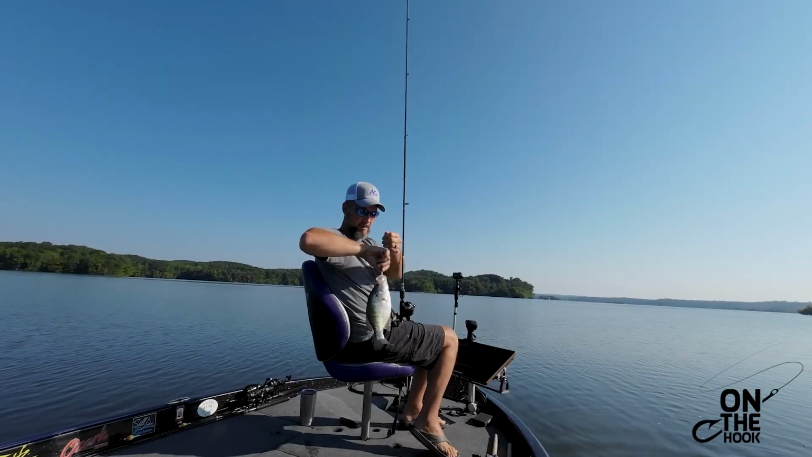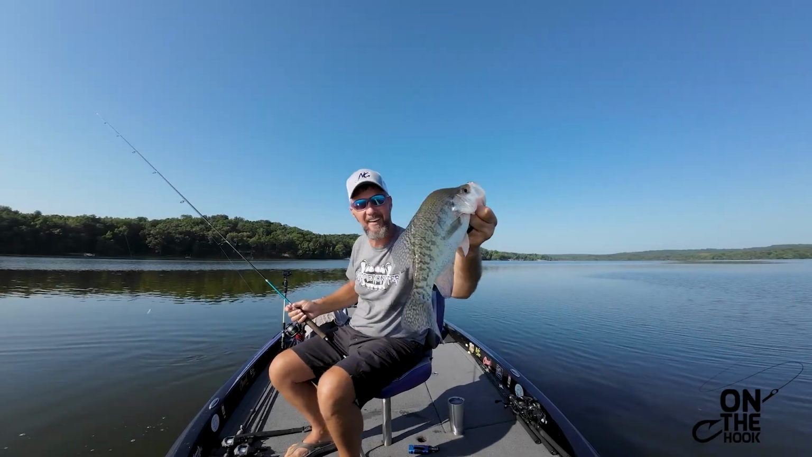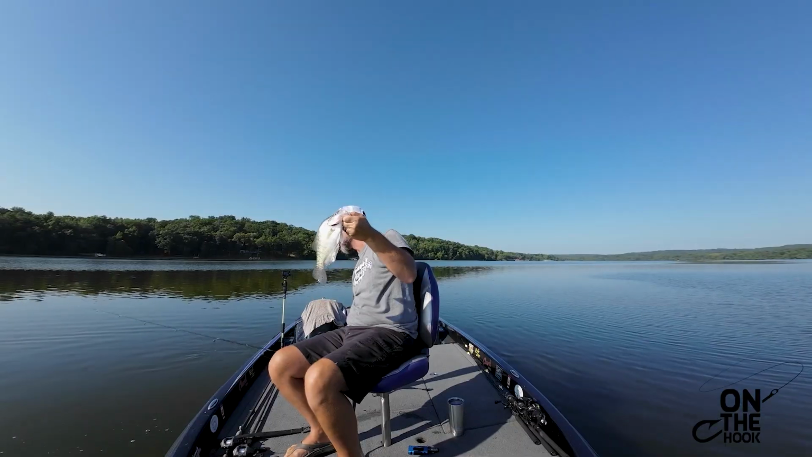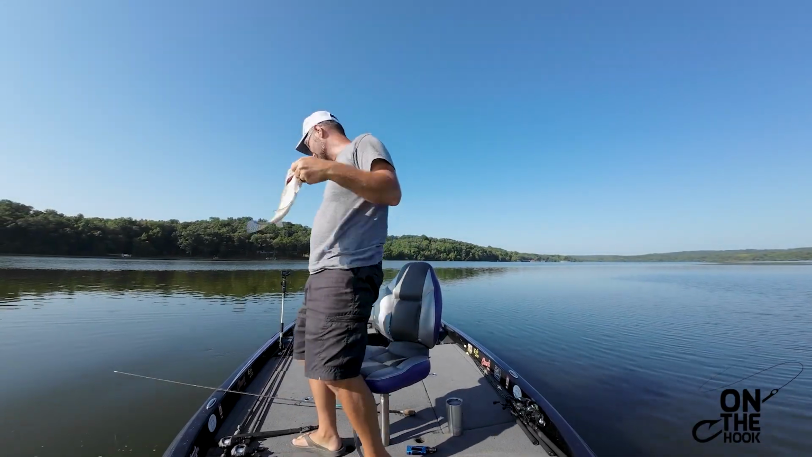Spot lock is here for a second. Yes, sir. Now that's a good crappie. That is an absolute tank right there. That is a picture fish. Kentucky Lake.